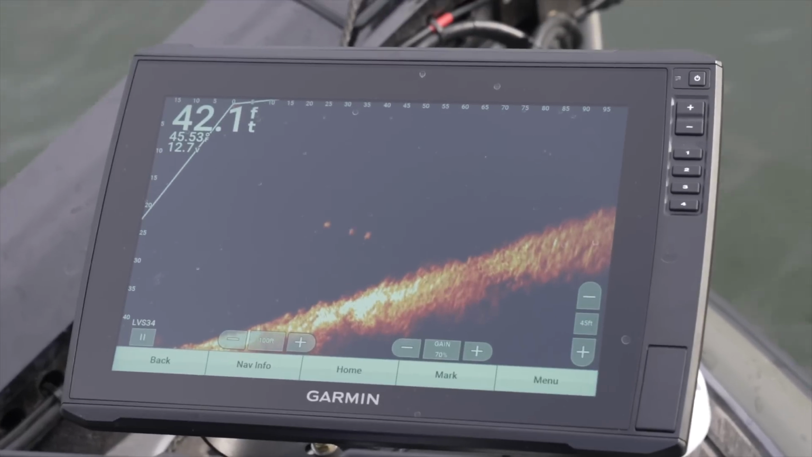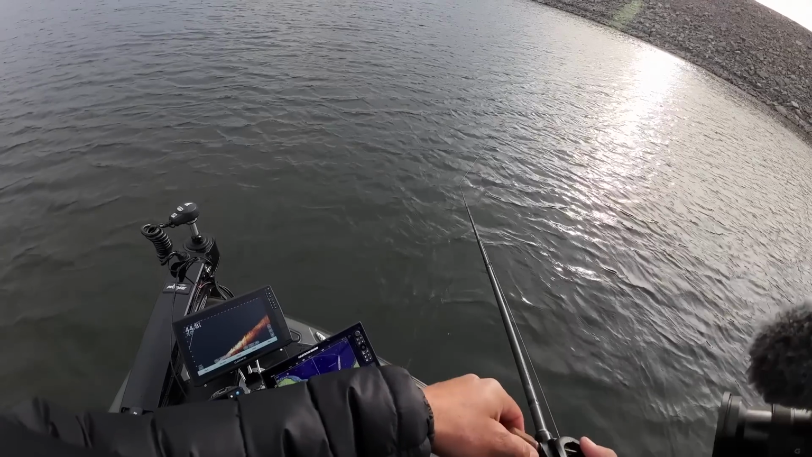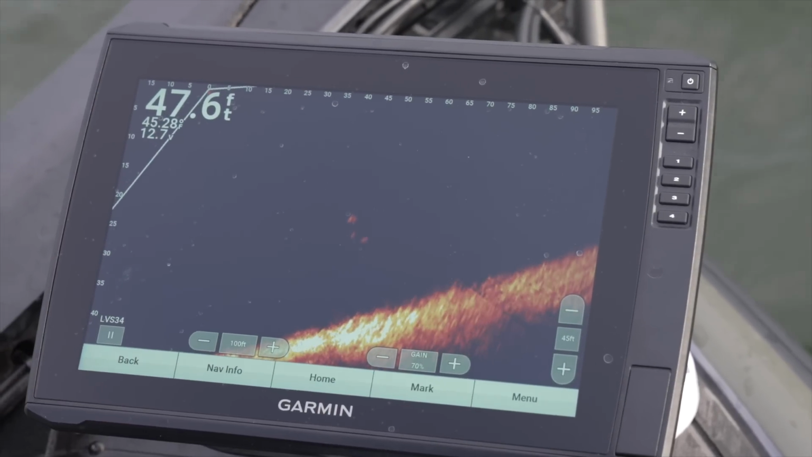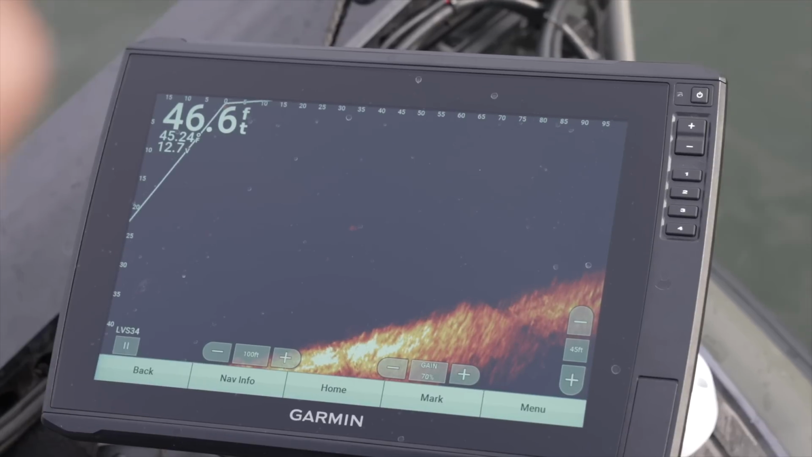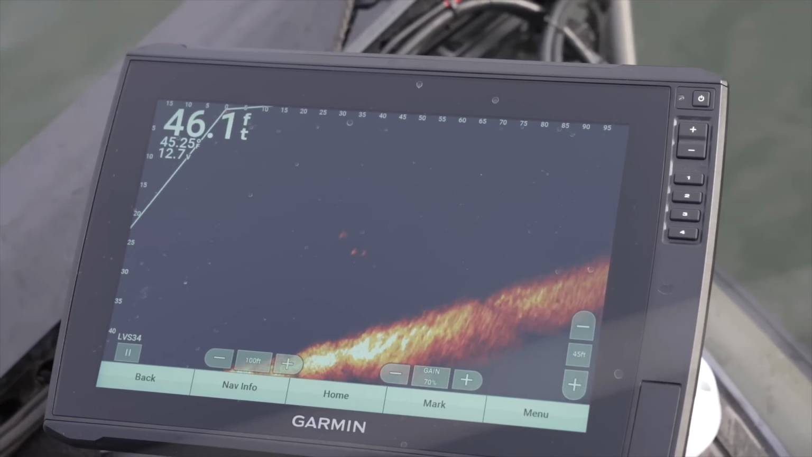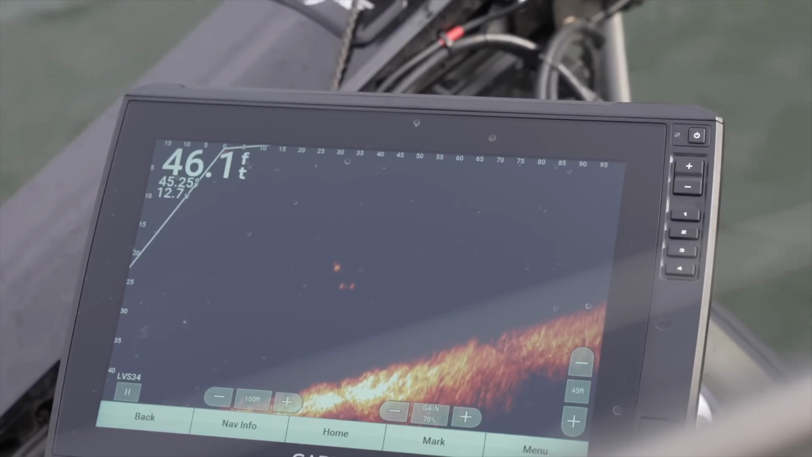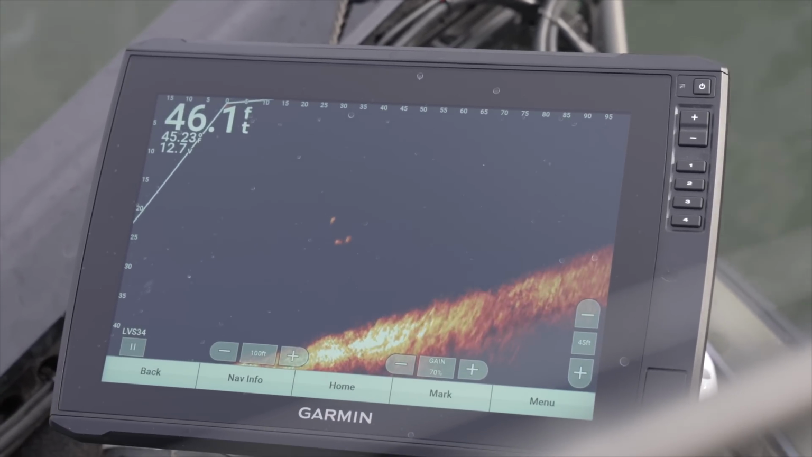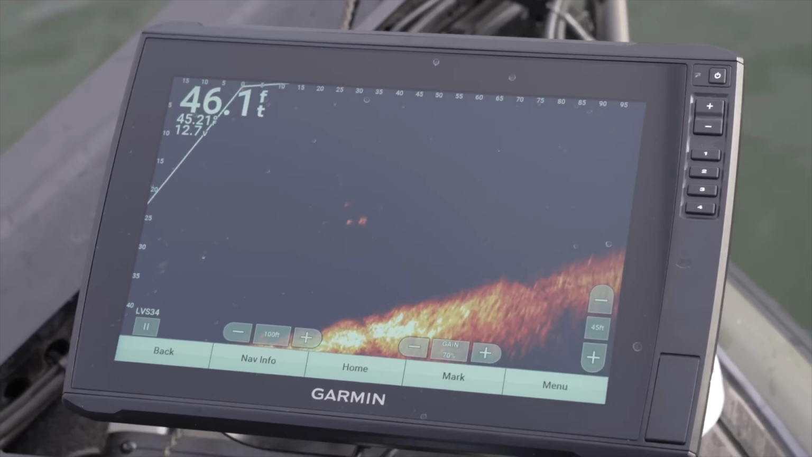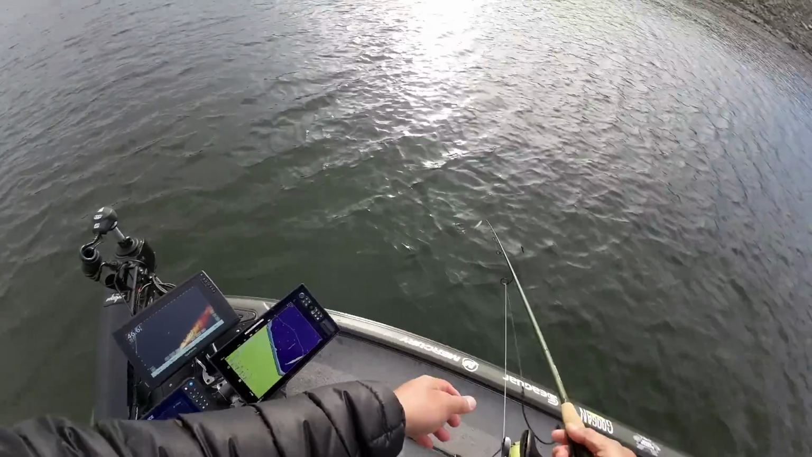Look at those, they are all 5-pounders. Here it comes. Eat it. Just eat it. Just following it. Big one too. Oh my gosh. All right, gotta get that little minnow back in there. Wow, wow, wow. Crazy.